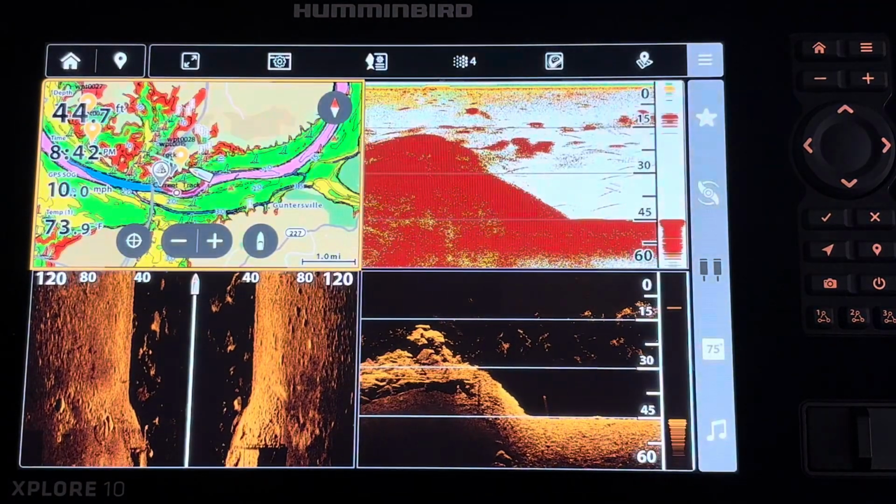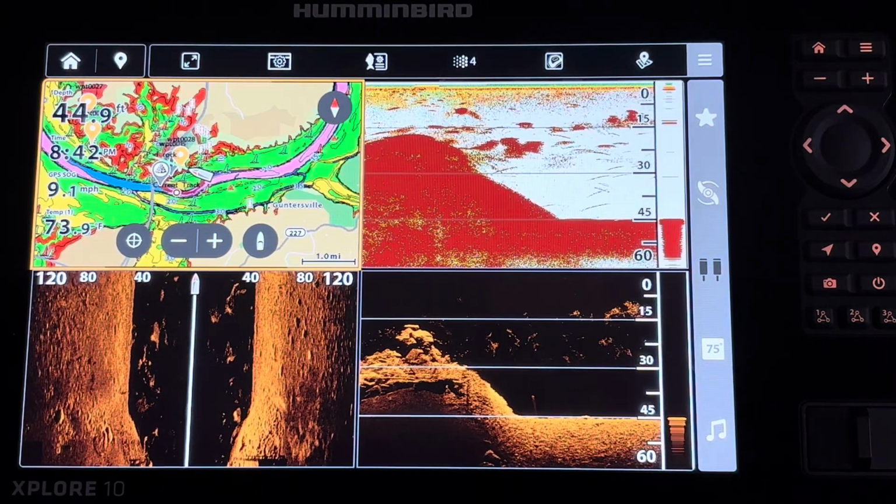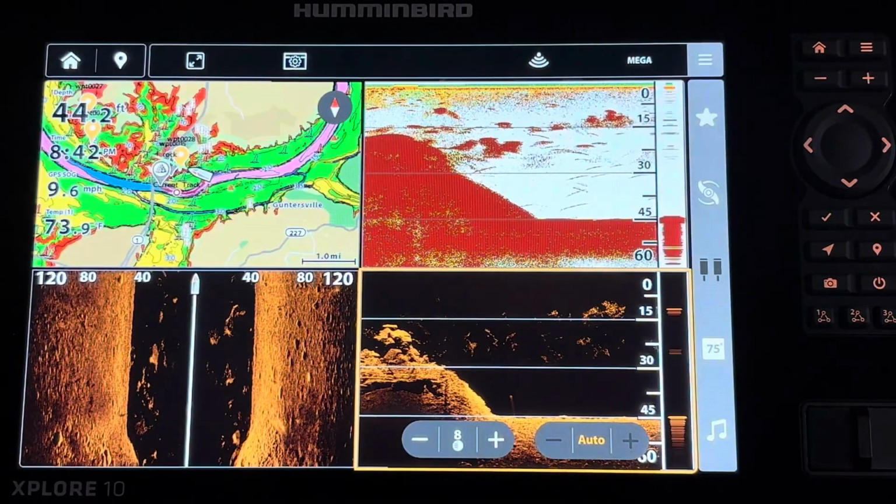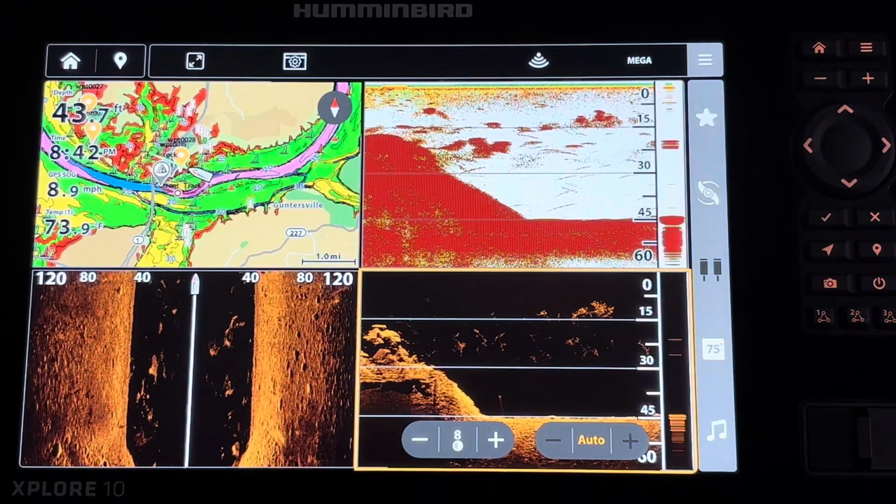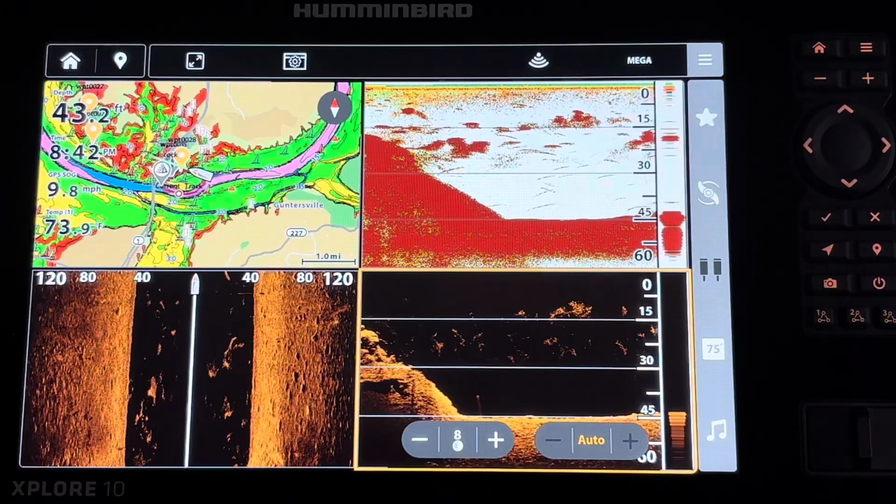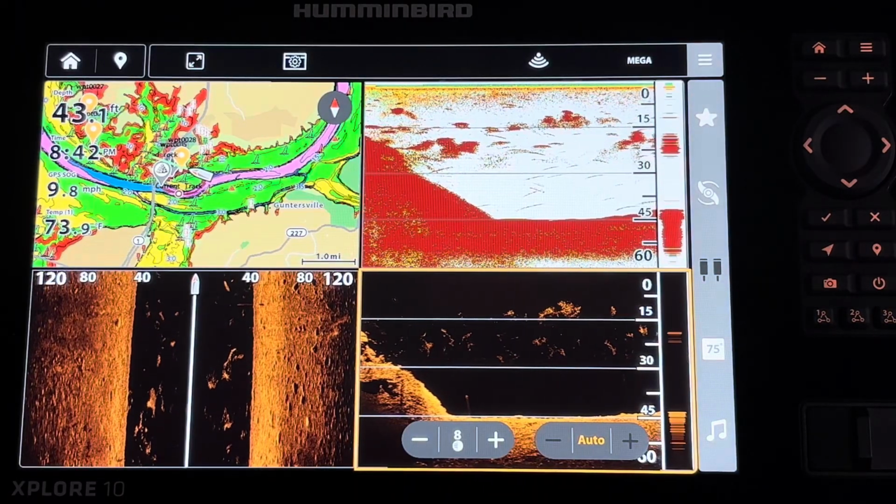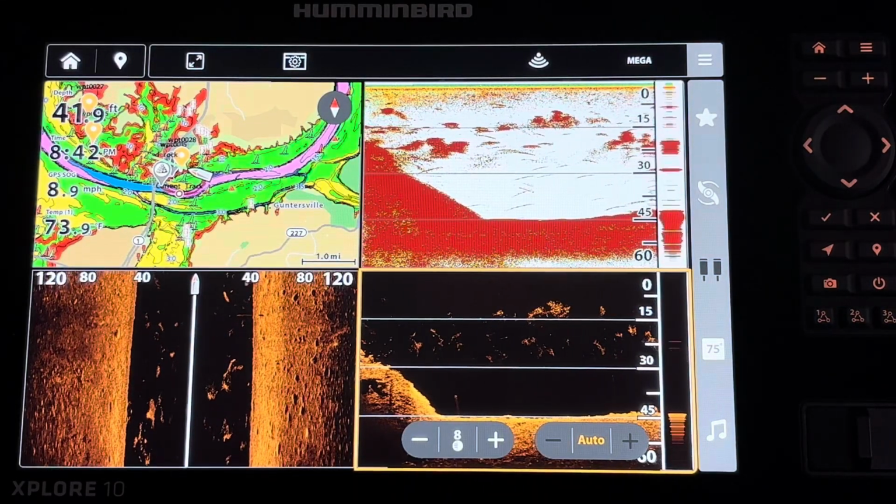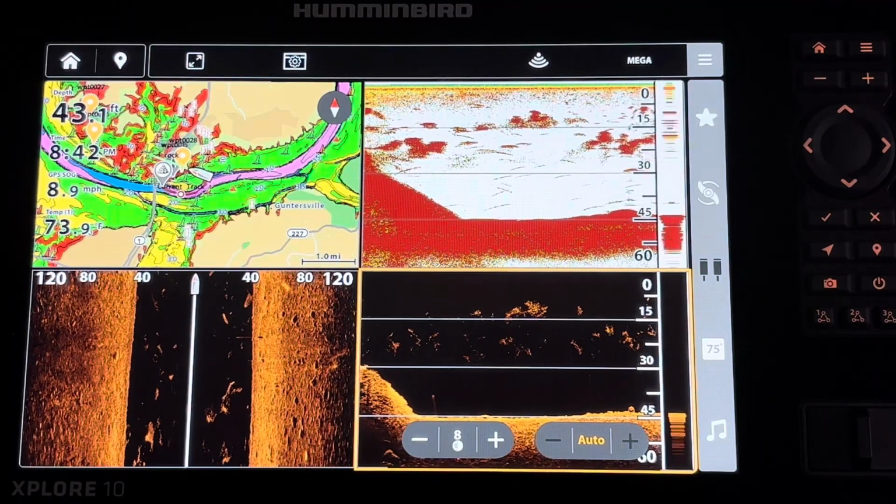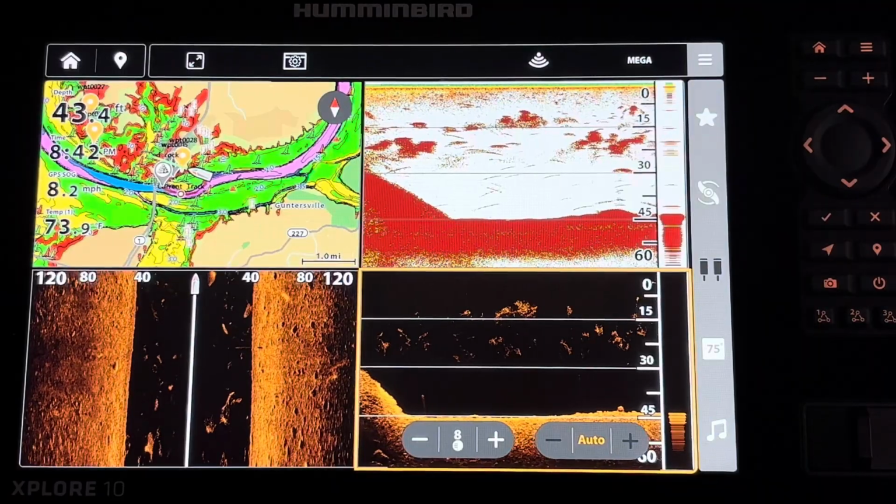I find it, there it is. If I want to change the active panes, all I have to do is touch and hold that, as you've seen earlier. So it's just super efficient navigating around the screen. And I truly believe that people are going to find this much easier than navigating the different screens with a Helix unit.